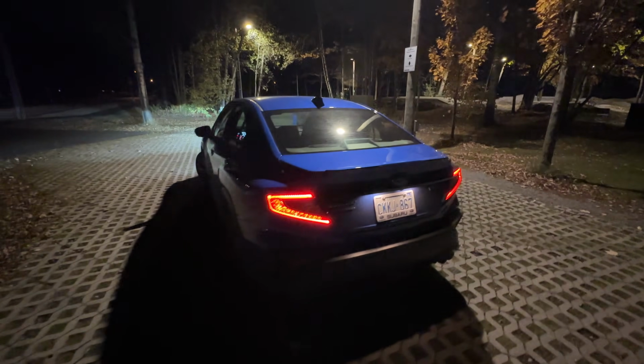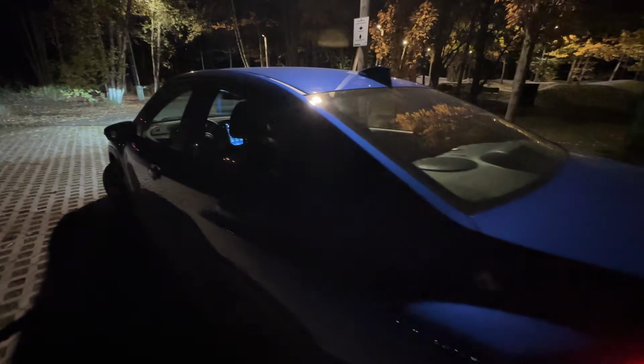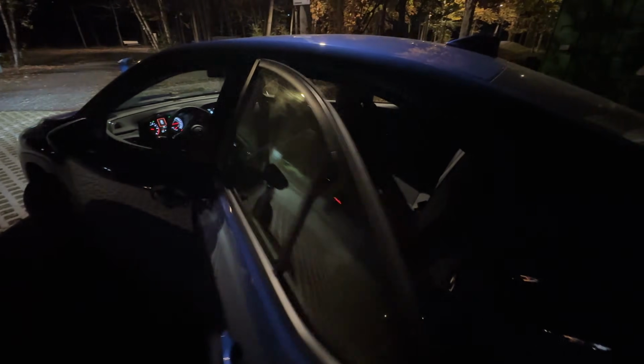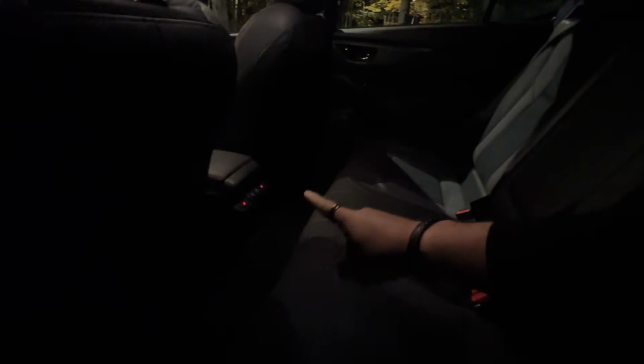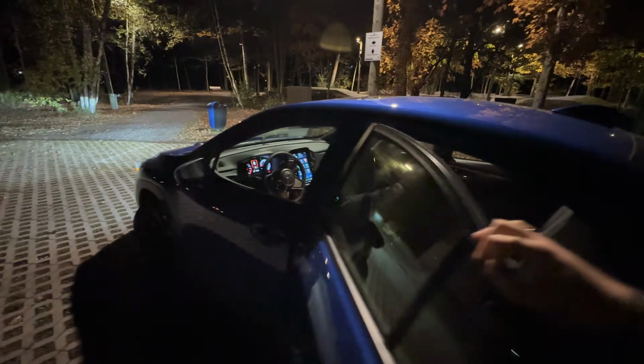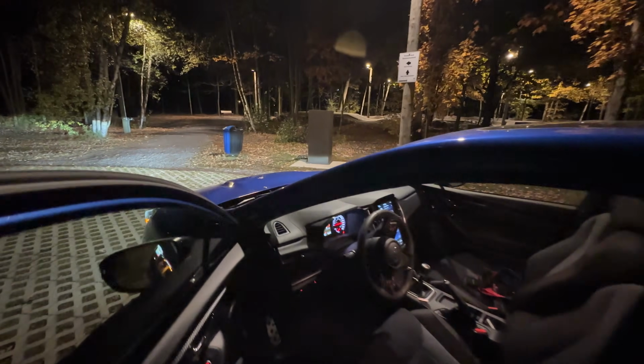I've already seen people with the WRX that have back wings. I'll open the rear door so I can show you that at nighttime. Not a lot of ambient lighting, of course, but we have these nice Alcantara kind of seats here. Two heated seat levels at the back here, which is really nice to have. And then we'll hop in, show you the interior of this guy at nighttime.